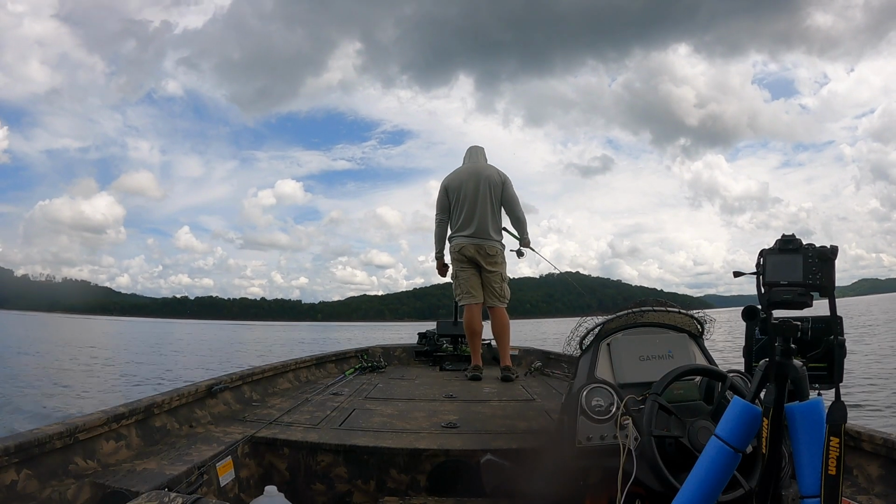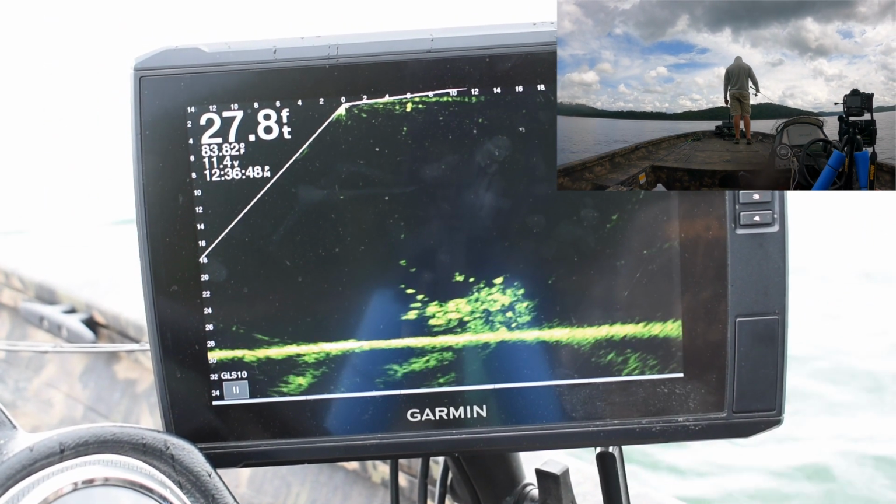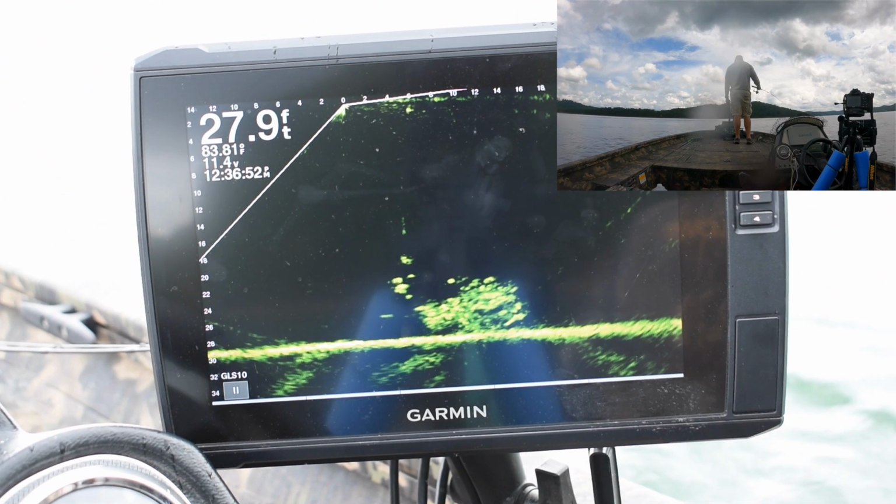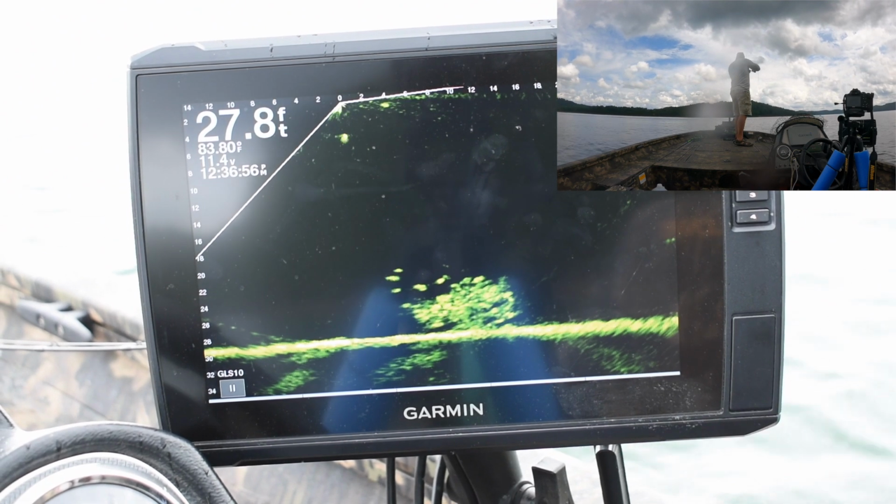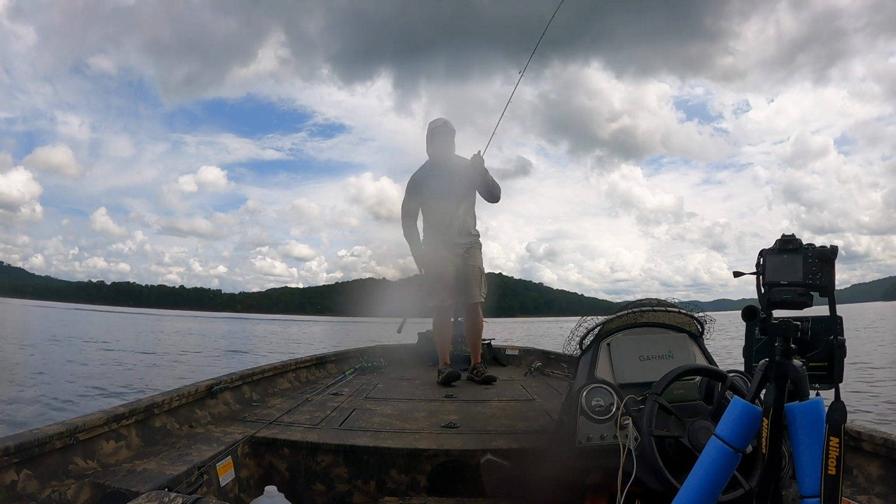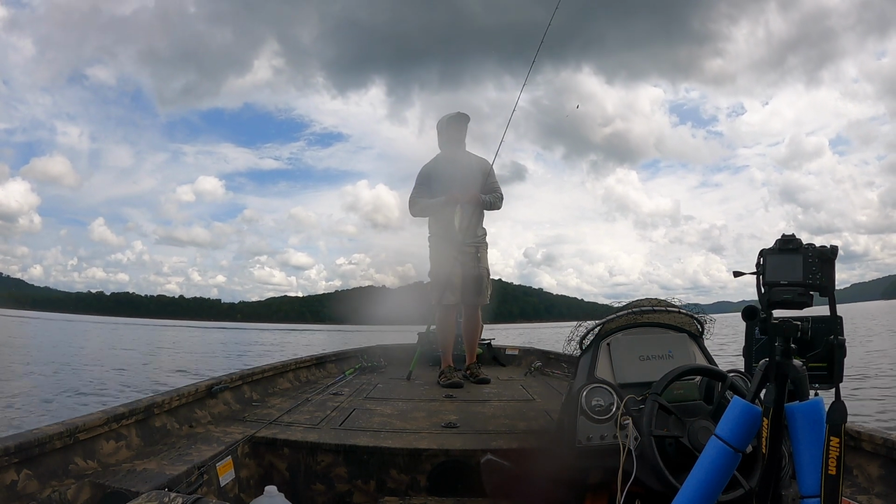So after catching that good fish, we'll go looking for another brush pile, and as you've seen there on the side imaging, that was it. And this is what it looks like on the Livescope, and this is the only actual Livescope footage we were able to get. As you can see, the rain is starting to come down, but we were able to get that fish off of there.